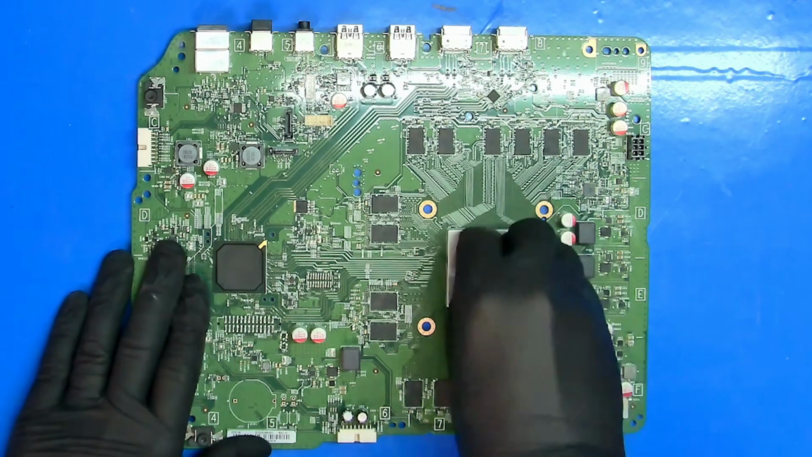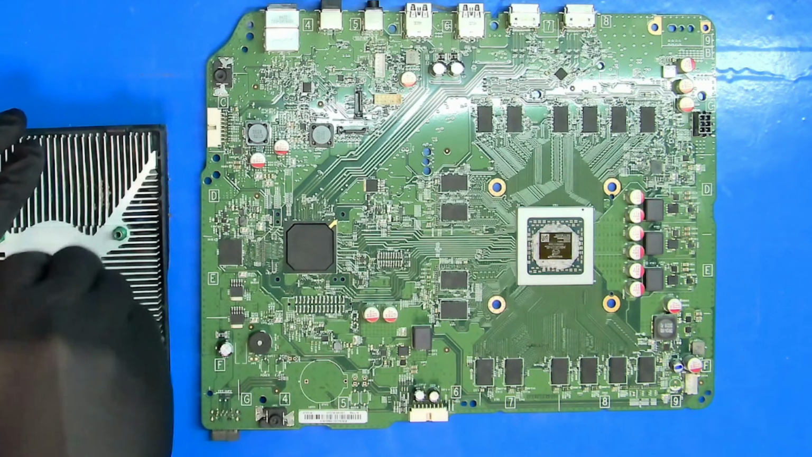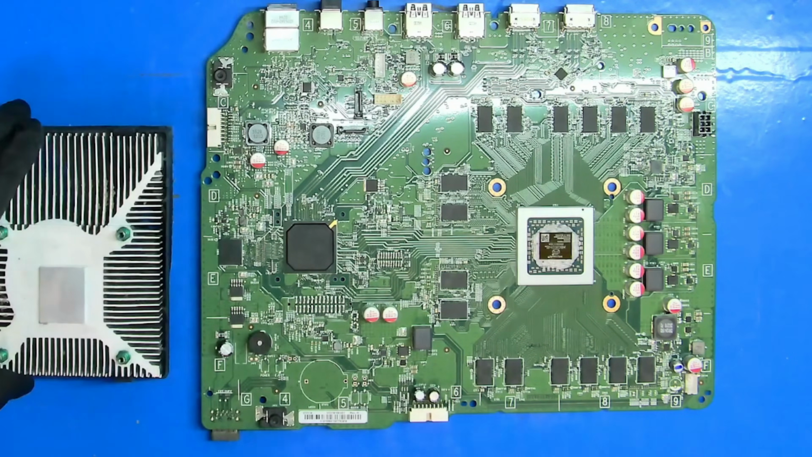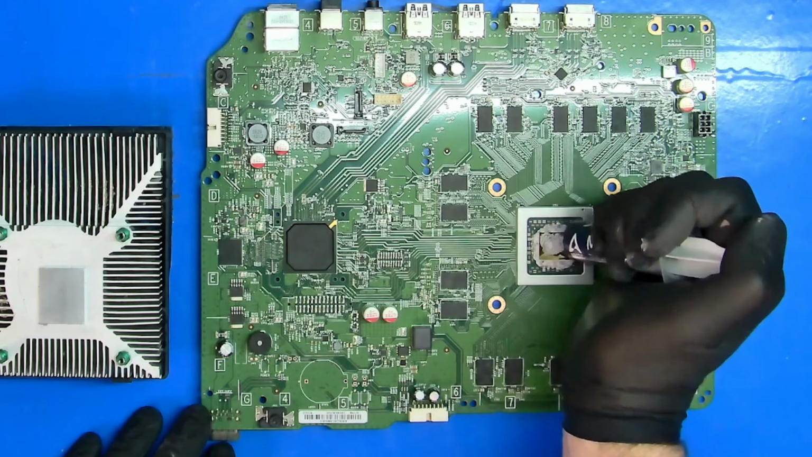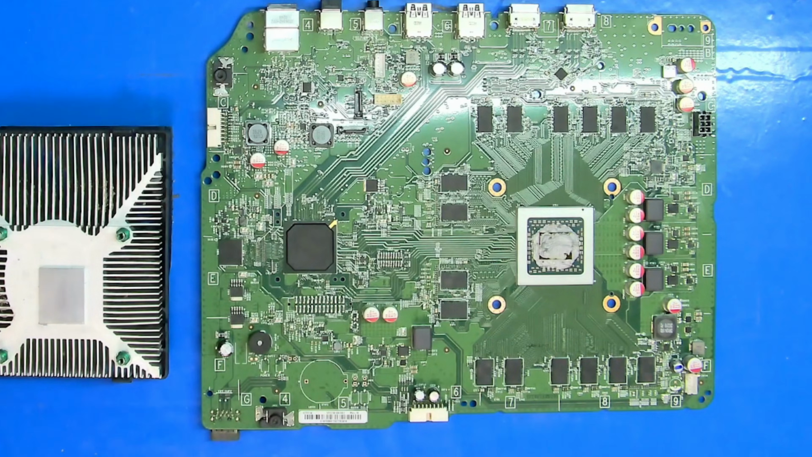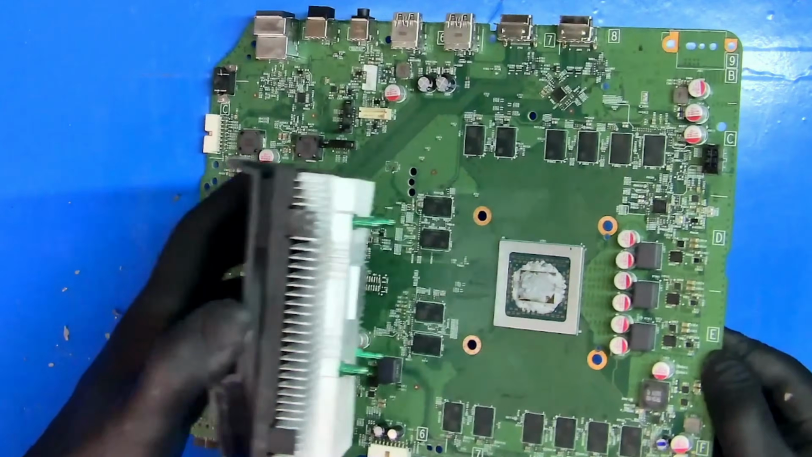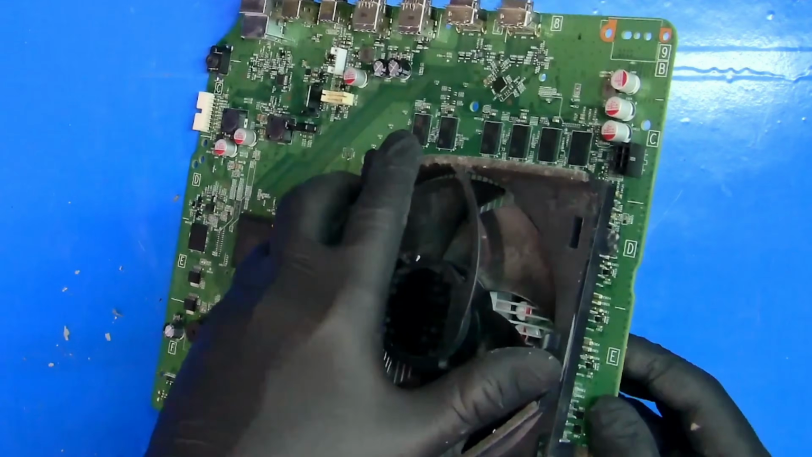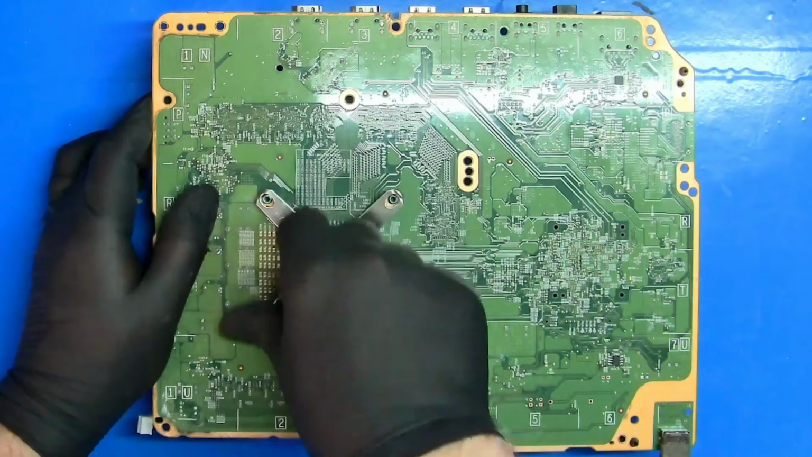While we've got it apart, let's give the APU a clean and apply some fresh thermal paste. The old paste can dry out over time, reducing heat transfer, so replacing it helps keep the console running cooler and more efficiently. A nice big dollop of thermal paste right in the center should do the trick. Once the heatsink is clamped down, it'll spread evenly across the APU and help transfer heat efficiently. Now that's done, let's get the heatsink clamped back on and try a power test. With a bit of luck, we should see some signs of life from the Xbox.